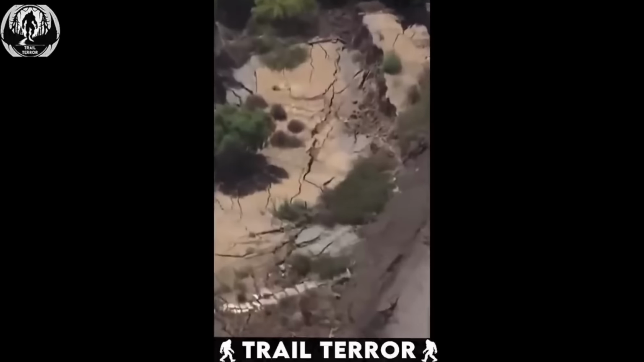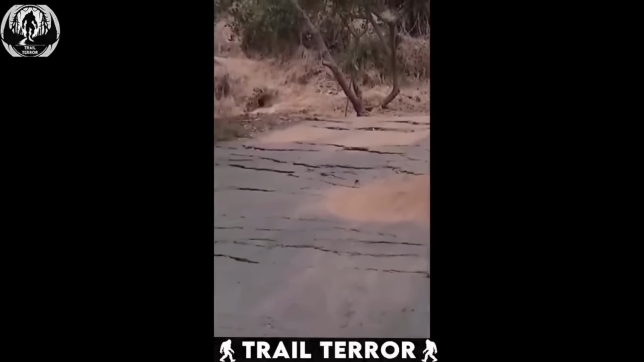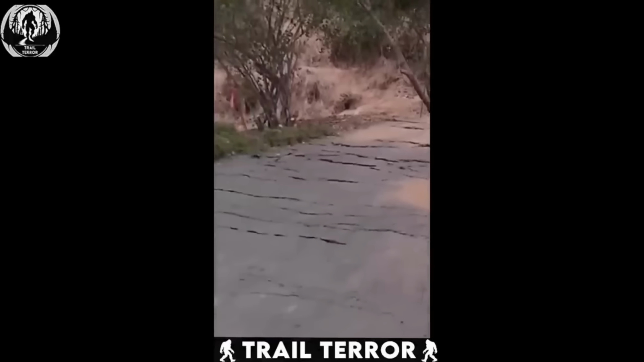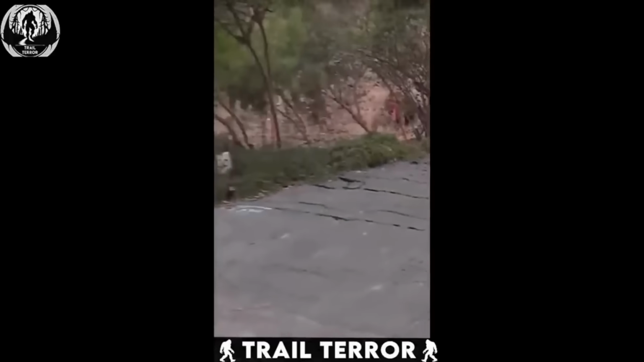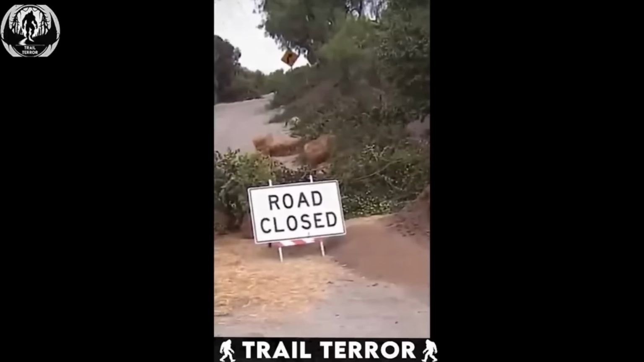It's a strange phenomenon to witness, with the ground behaving in such an unsettling manner. Let's hope this doesn't lead to any major damage to buildings, or even more importantly, to lives.